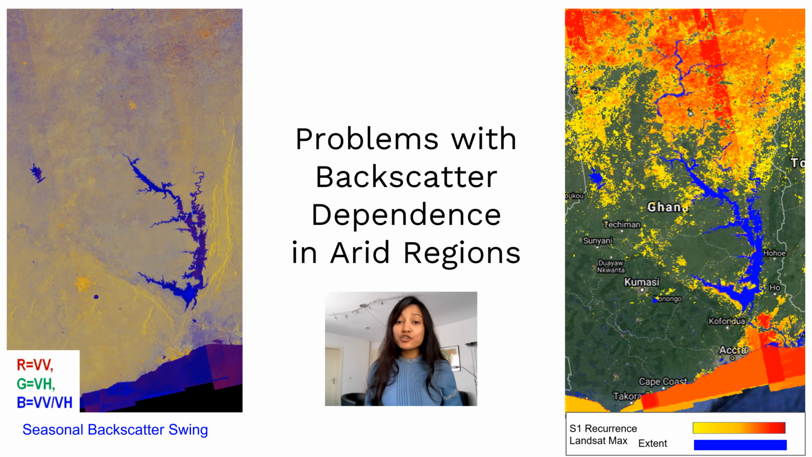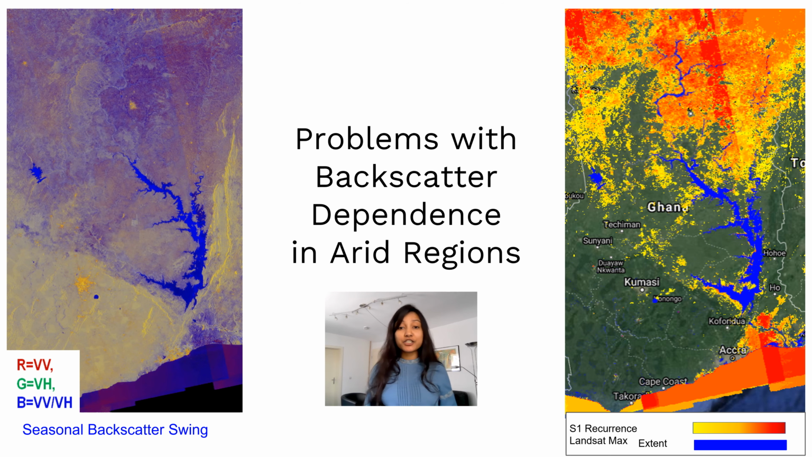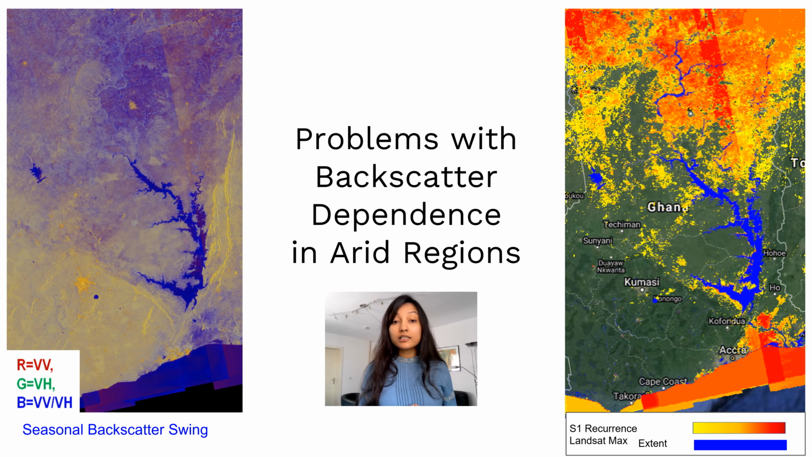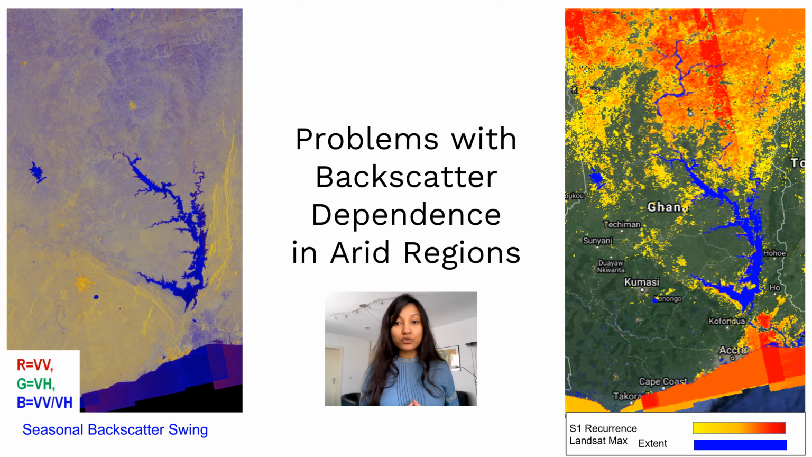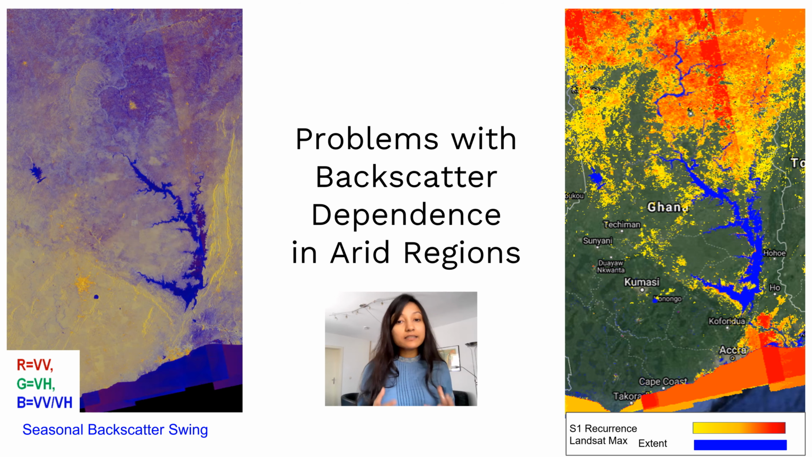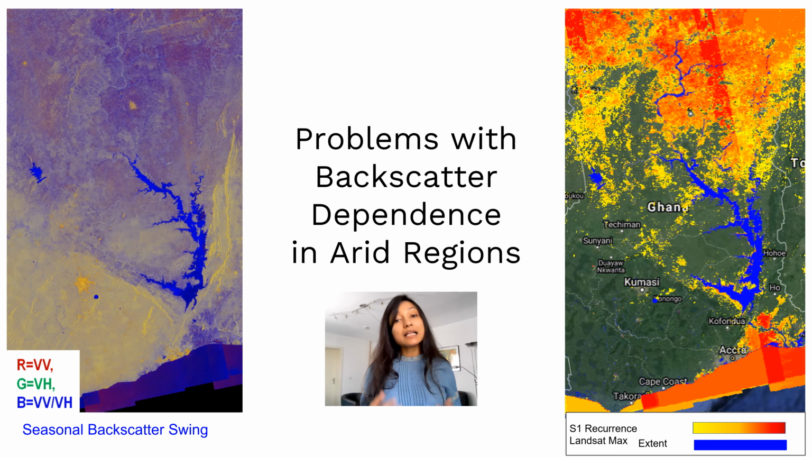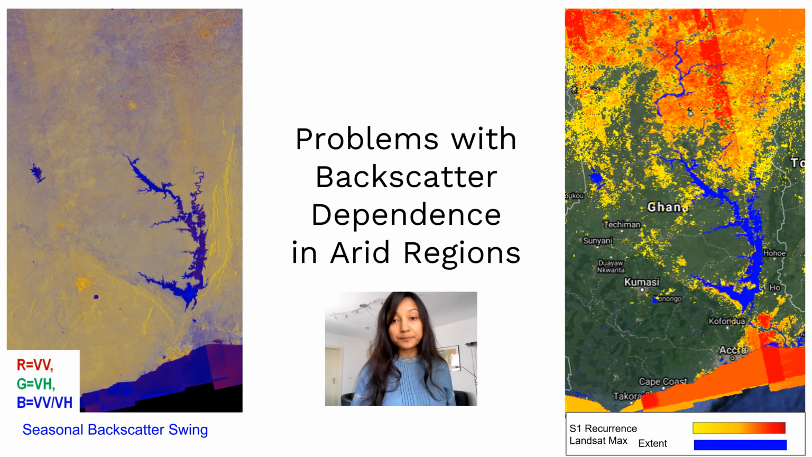One of the main challenges for SAR-based flood mapping in arid regions is the seasonal backscatter swing. As the Sentinel-1 false color composite GIF in the left panel shows, the dry sand in the summer season displays backscatter deceptively similar to permanent water due to its high electrical permittivity. This results in massive false positives in SAR-based flood maps, as evident from the large discrepancy observable between long-term optical and SAR recurrence in the right panel.